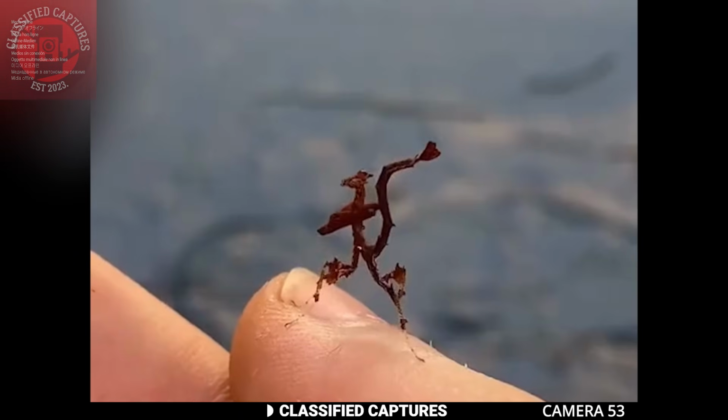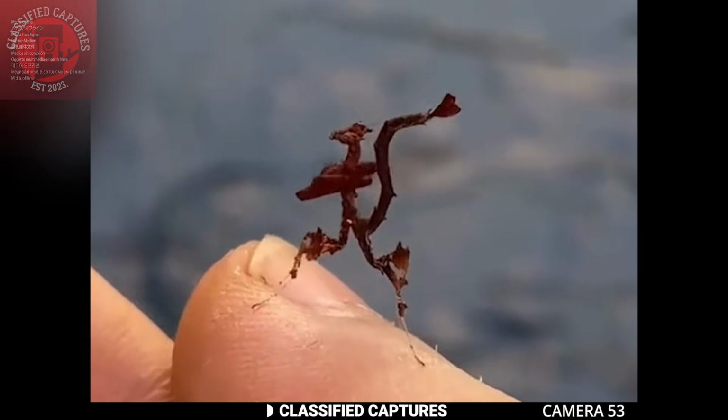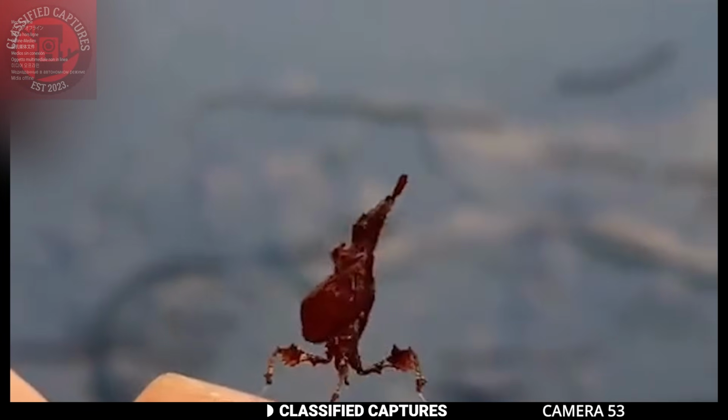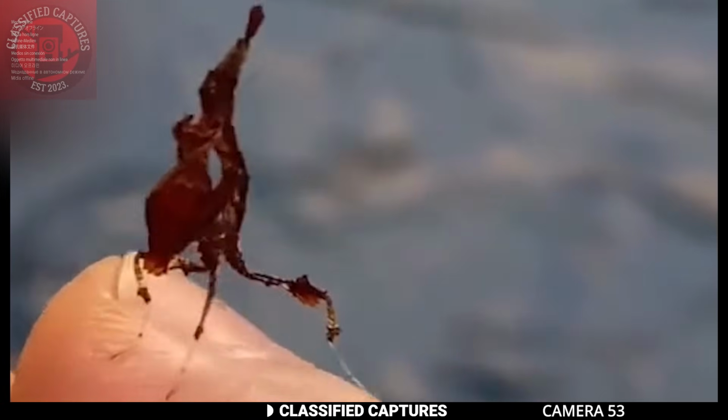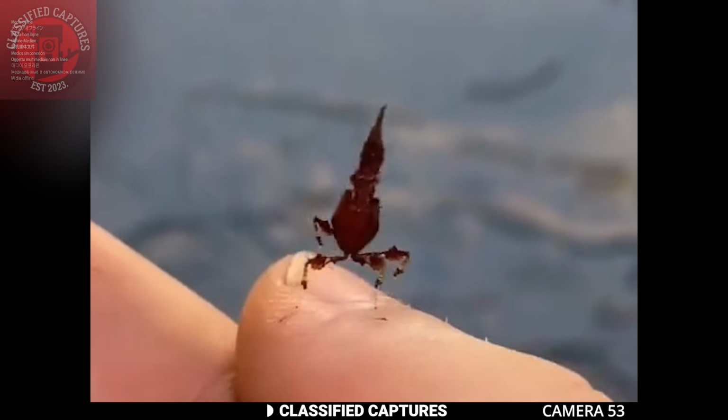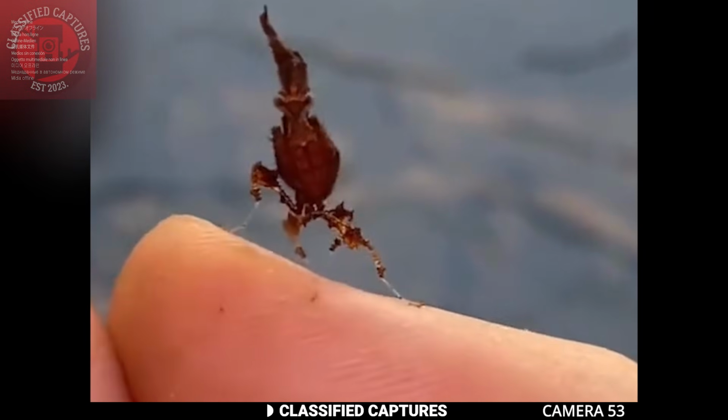What do you reckon this is? Before you say leaf, take a closer look. It appears to have legs and is moving on the thumb of the individual filming. Shocked by the sight of this creature, he recorded it and then uploaded it asking for answers.